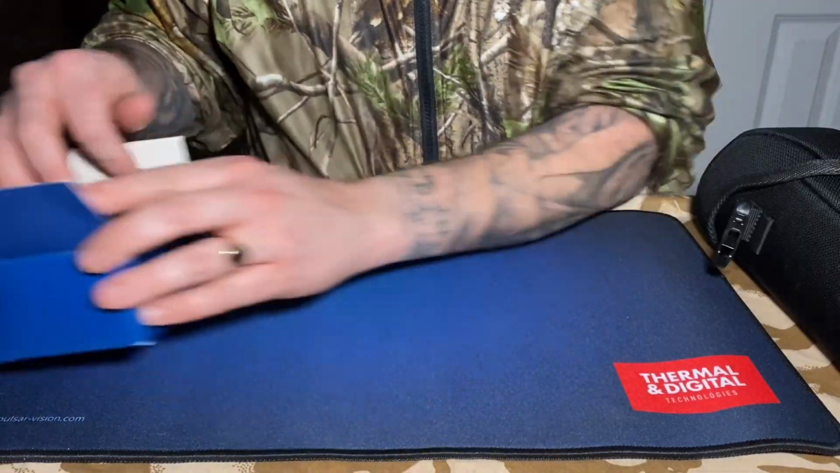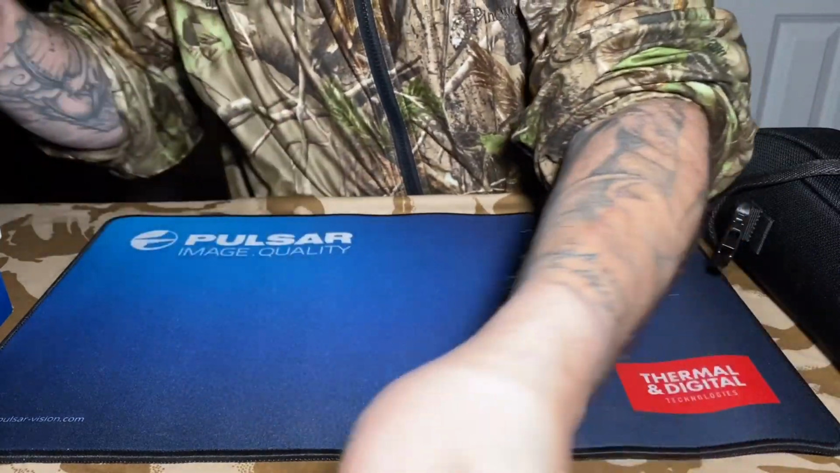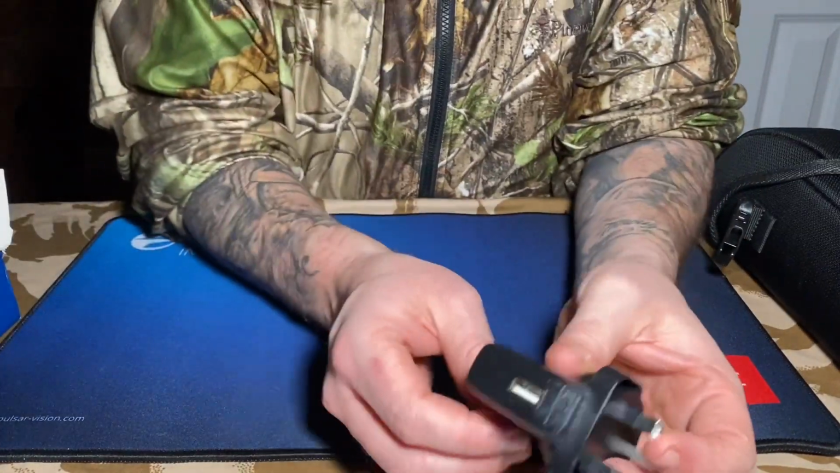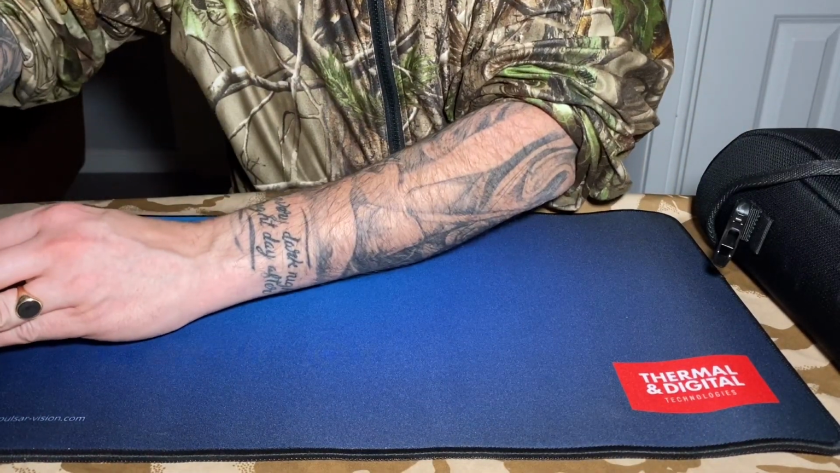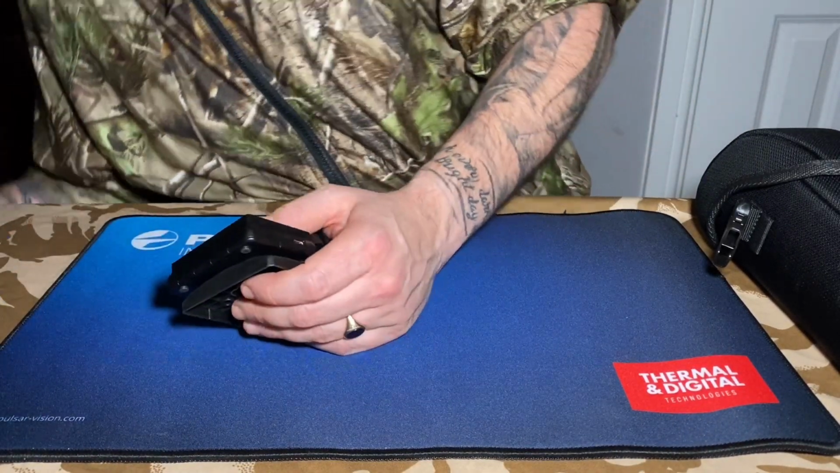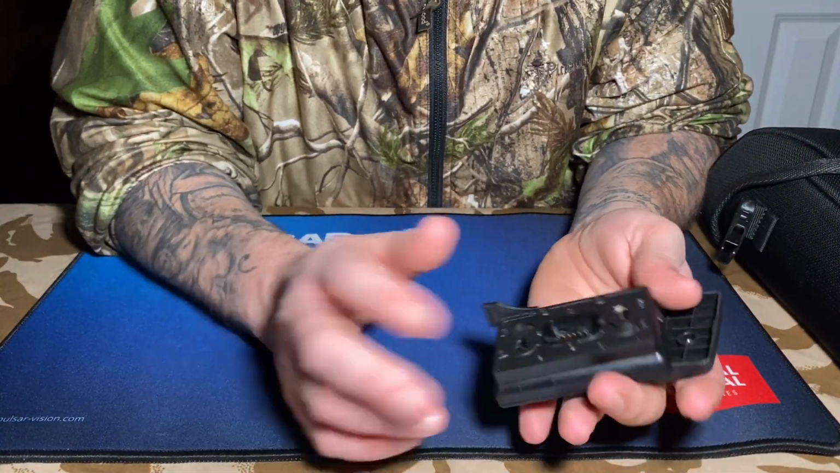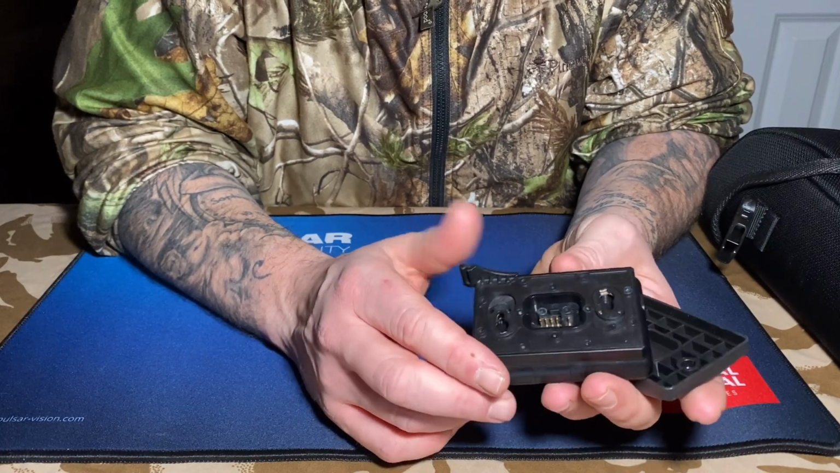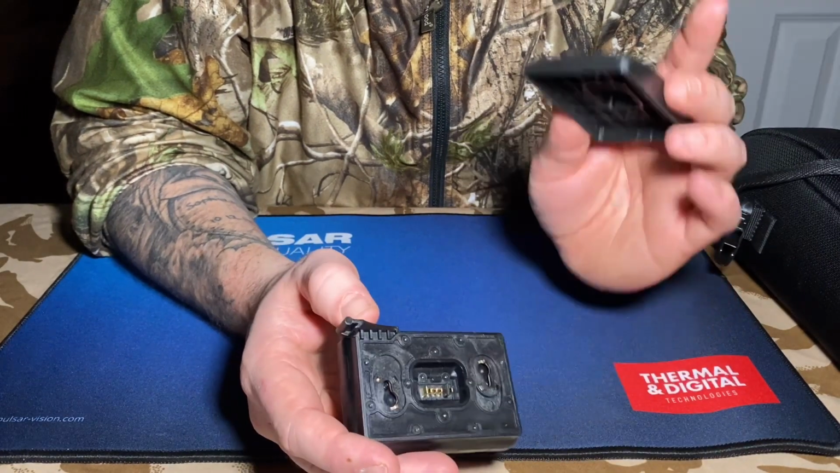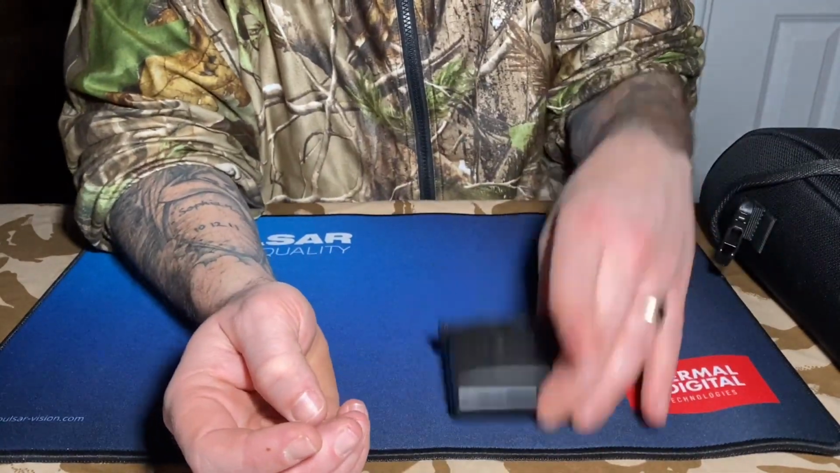And inside here you get the charging lead itself, the standard plug that it pops in. The nice thing I do like about this one is, skipping forward, this is an external battery, a battery that you can remove, replace, and have spares for. This is the cover for the top. I'll show you a bit more in a minute, and this is a charging dock, if you like.